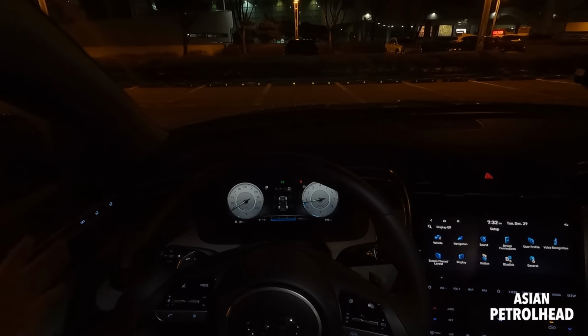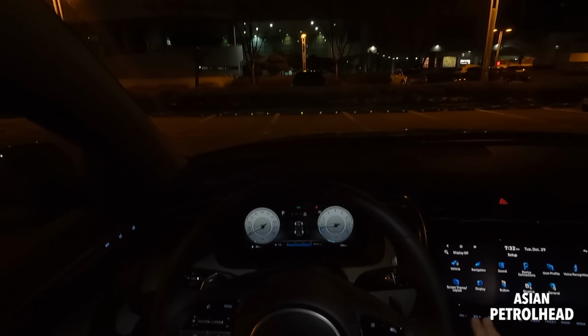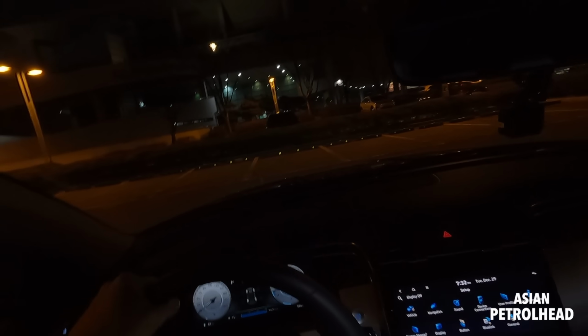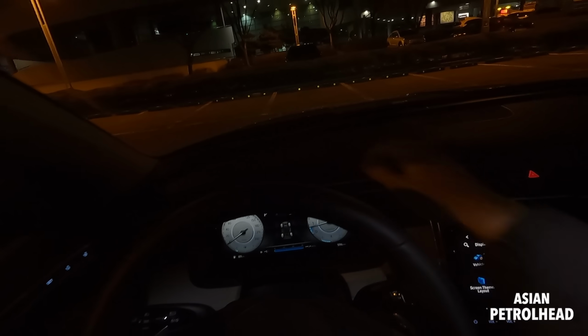And now we have a new 10.25 inch gauge cluster system and also infotainment screen. This also offers blind spot monitoring system, which will be very handy when you're making lane changes. But it's really unfortunate that Hyundai is not giving us any head-up display. You know, that would be nice if Hyundai offered it as an option as well. Okay, so maybe next year, Hyundai, please do give us head-up display.